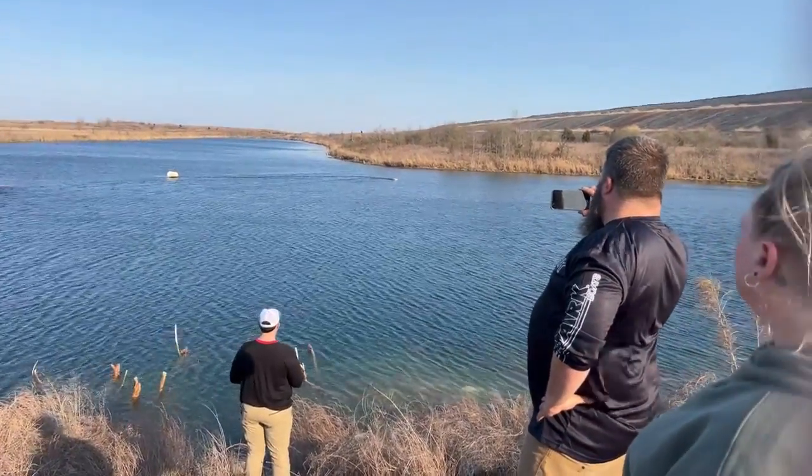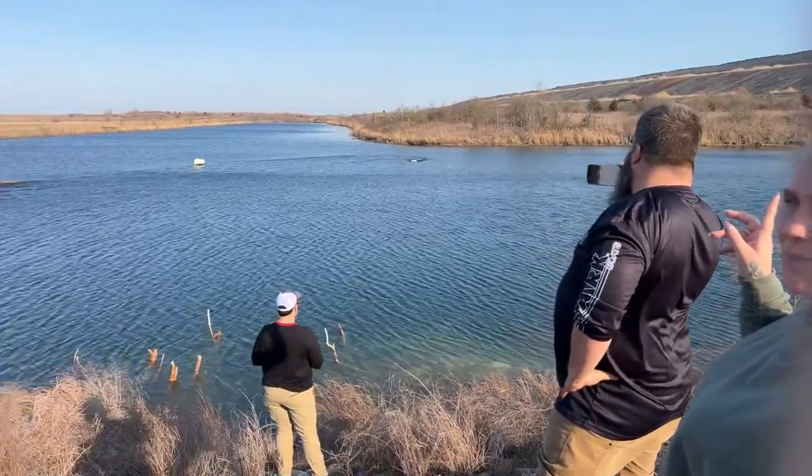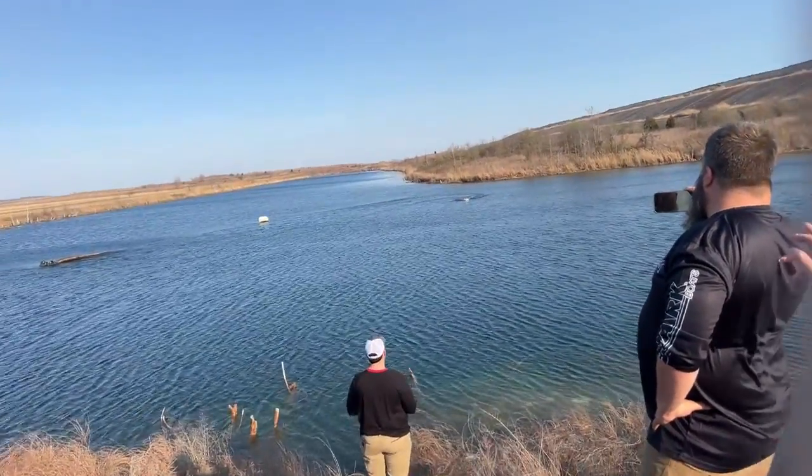Why get it out of the water? Just leave it there. What did you mine all the way around it? Yeah. I went all the way along the far edge because there's no access. Peabody owns it.